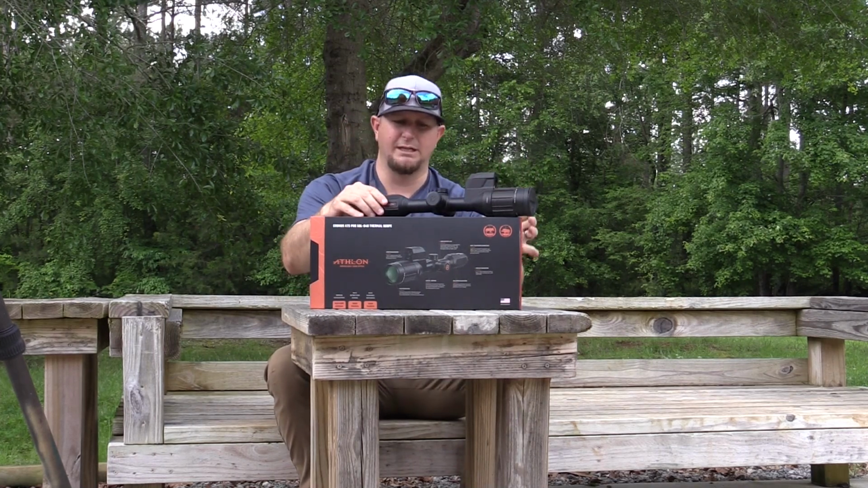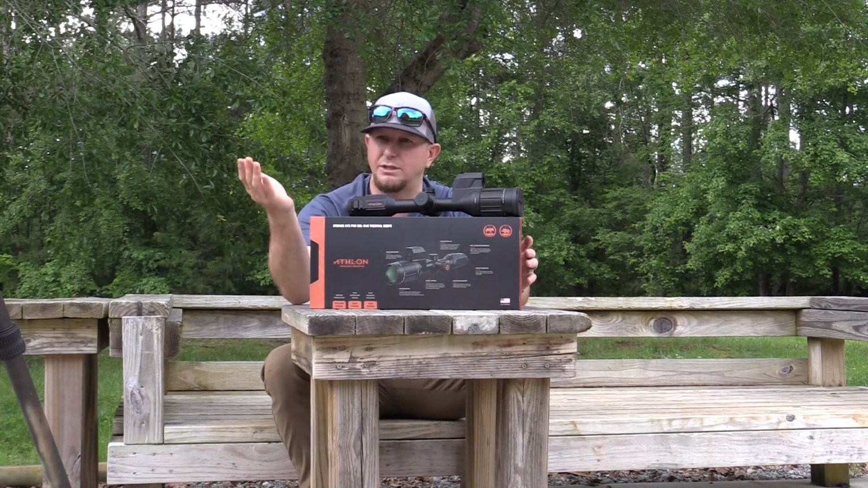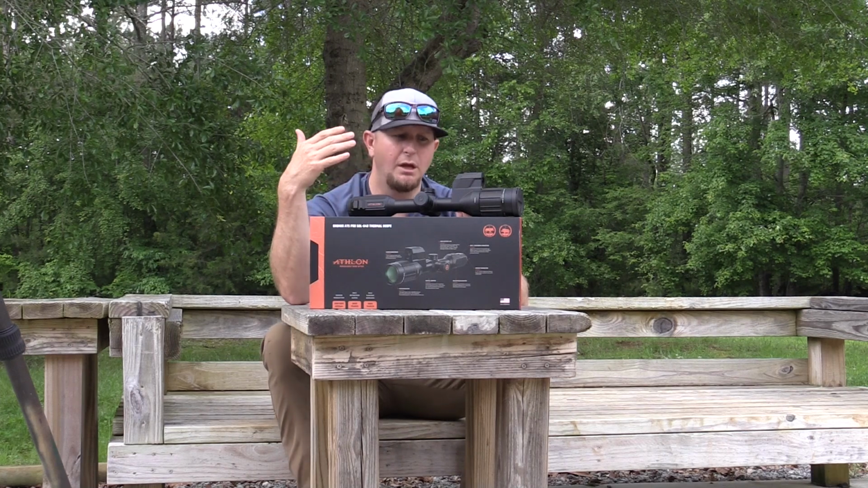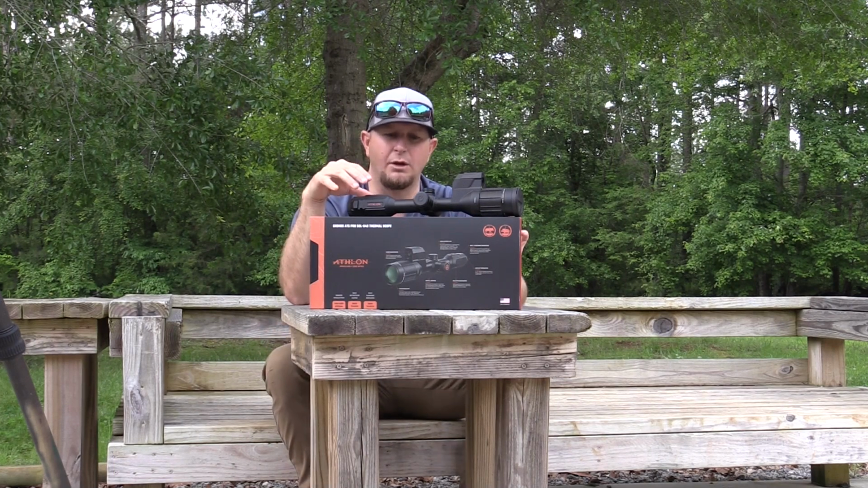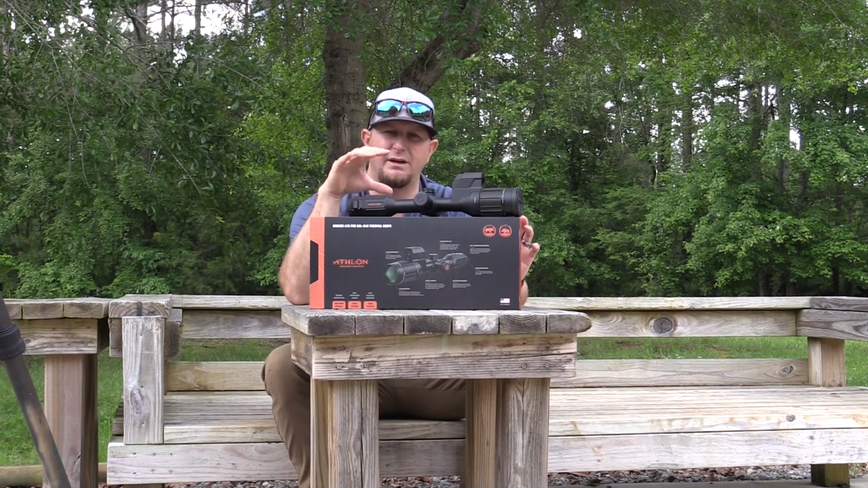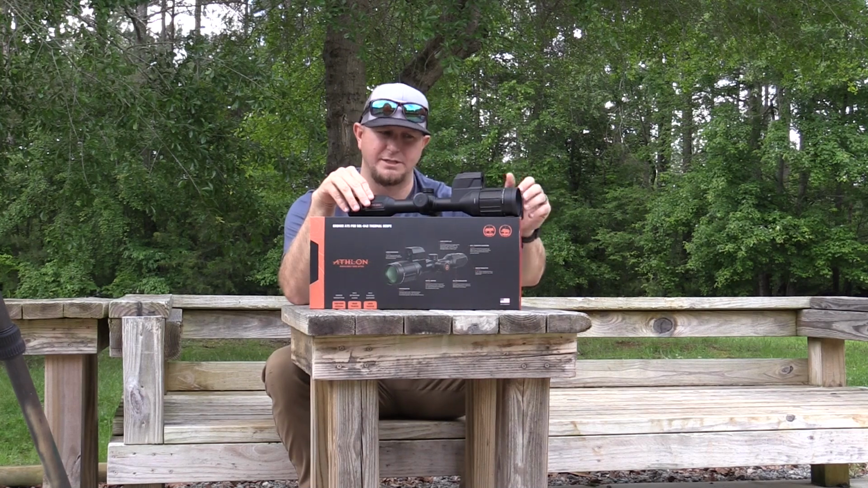And this is where it's going to get a little tricky for me, trying to engage with you guys on these two big cameras while also trying to walk you through the internals of this scope. So just bear with me, because some of the footage is probably going to be mainly internal of this scope. But again, the button layout up top is very, very simplistic and very easy to work through, so it'll be easy for you guys to follow along with me.